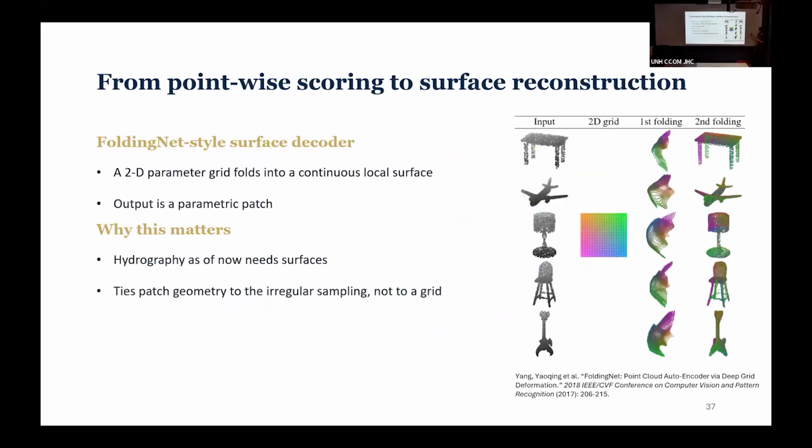So this is what we propose for the decoder, because that's not been done yet. It's a FoldingNet-style surface decoder. The idea is the decoder starts out with a sheet. You can think of a sheet with nodes across it, so you can pick it up from one of the nodes and bend that sheet. With each pass through each of the layers, it attempts to fold that sheet into a good surface reconstruction, good in the root mean squared or whatever sense you're looking at.